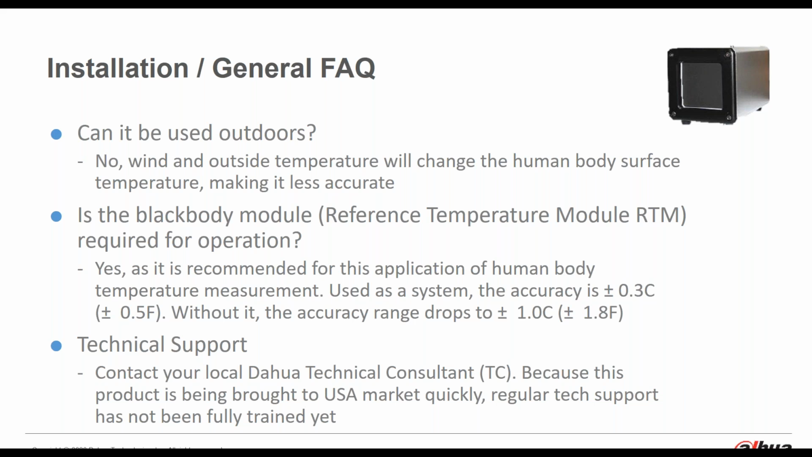And you can think of the black body module as a reference temperature module, and it's used in the scientific community as an idealized physical body that absorbs all incident electromagnetic radiation. So it's a term that's used in the industry. Sometimes we refer to it as the reference temperature module. But in this application, it is recommended specifically for human body temperature measurement.